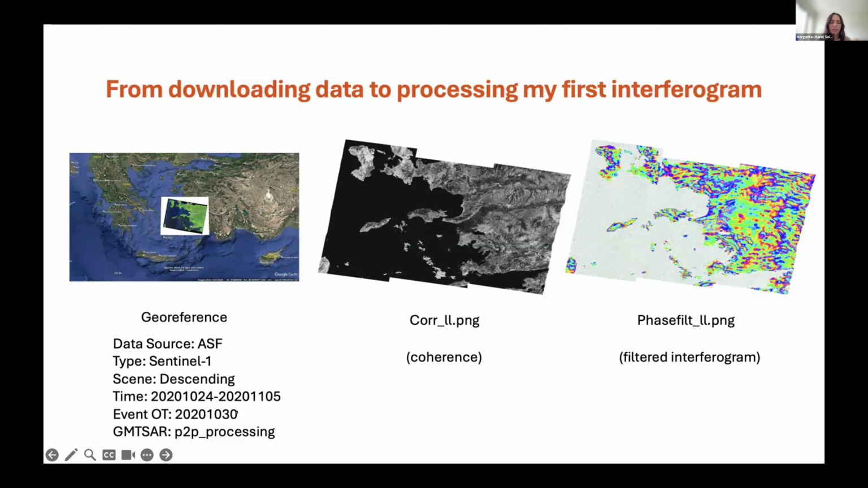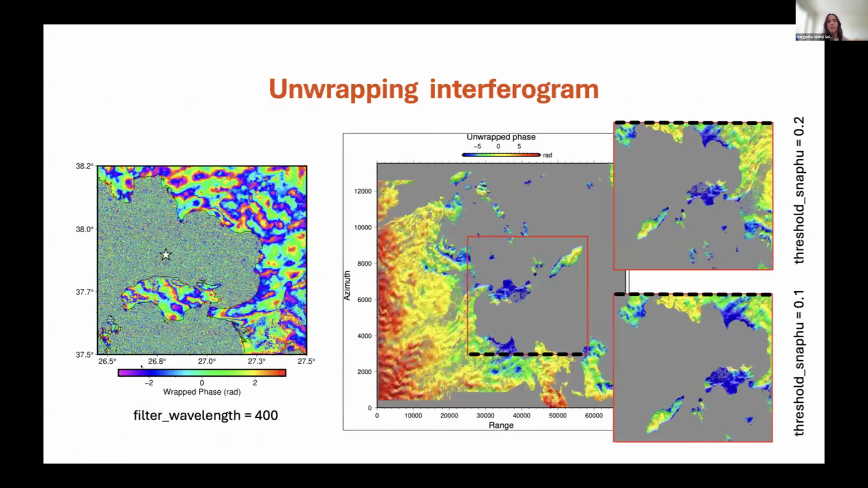Also, the event was on October 30, so it's covered in the time of the acquisition of the InSAR data, which is good. It's a descending scene and it's Sentinel-1 data. So this is my journey in the unwrapping interferogram part. I changed later on to a wavelength of 400. This is Samos Island, and this is the earthquake.